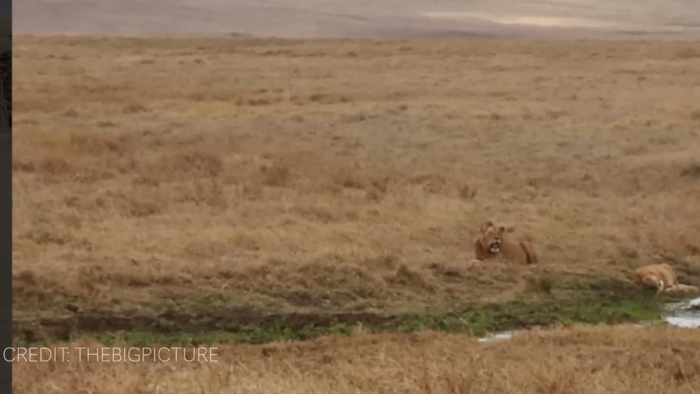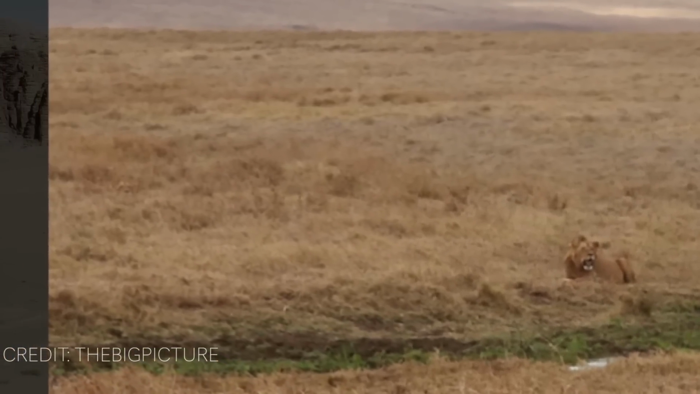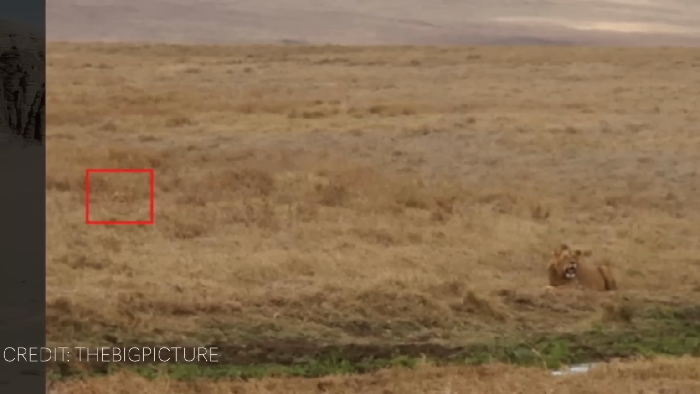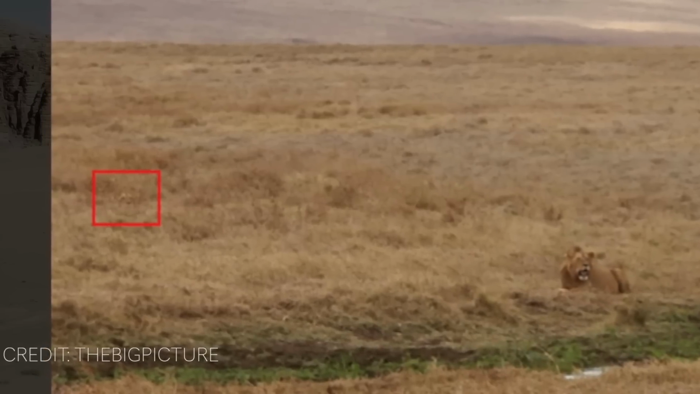Okay, she is hidden right over here. A stealthy little lady. Honestly, she's probably just trying to get away from the guys.